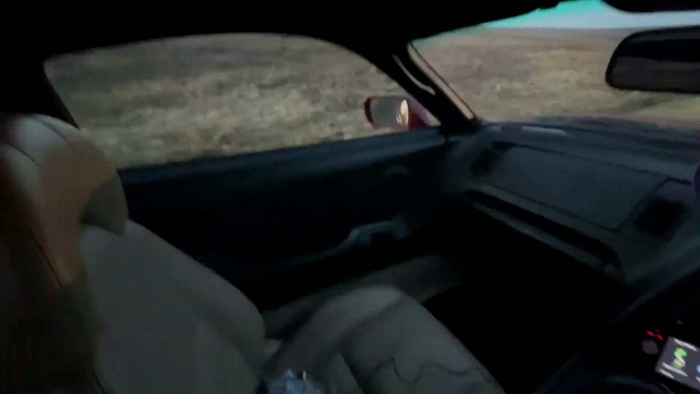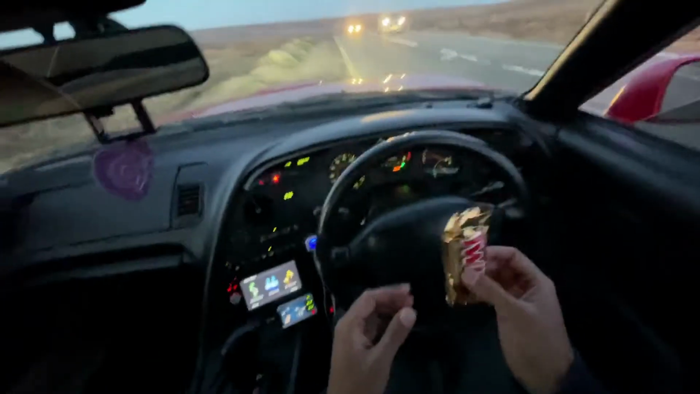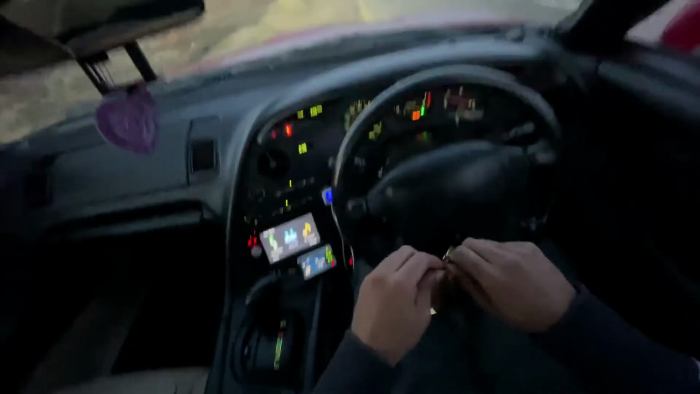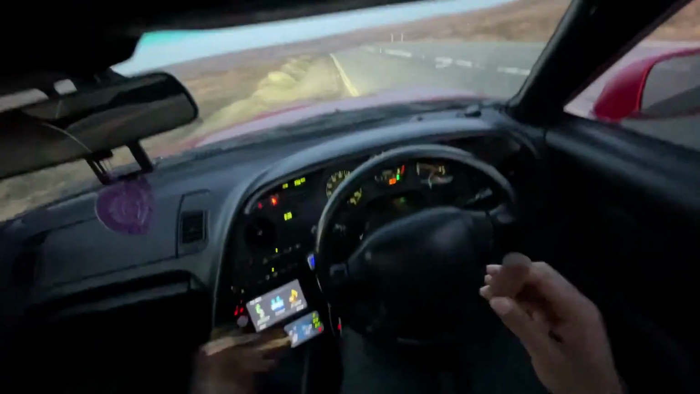Right, we're back. We're gonna head back towards Sheffield. I've just opened my fast. I'm just gonna have a bit of a Twix just to give my body some sugar. I've had my dates and I'm gonna head back.